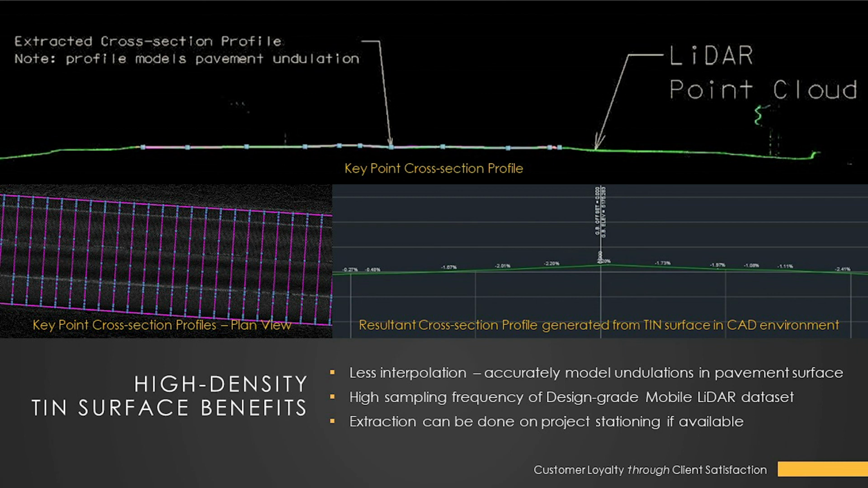Another benefit to this is we can do this extraction and mapping on project stationing if that is already developed, which can also be beneficial because then when an engineer is generating cross-section profiles for their design, they're actually looking at measurements that were taken directly from the point cloud versus an interpolated area. The bottom right picture there just shows a cross-section in Civil 3D that's generated from an alignment from the TIN surface that was generated from the mobile LiDAR, and it just shows that the cross-section accurately reflects those breaks or grade breaks in the cross-section profile.